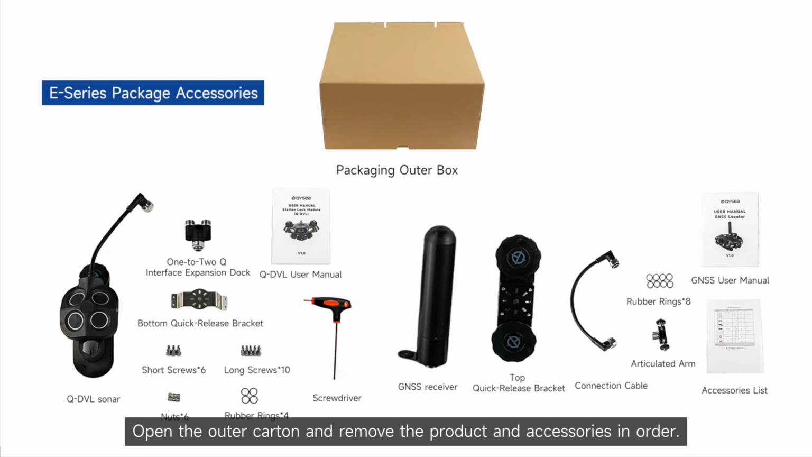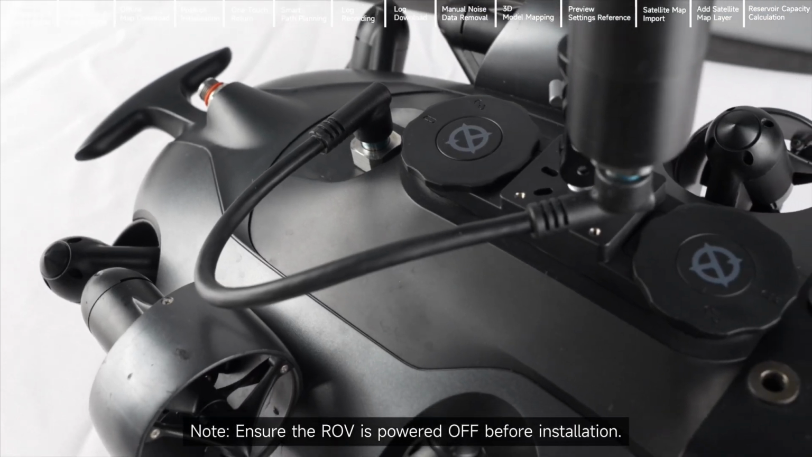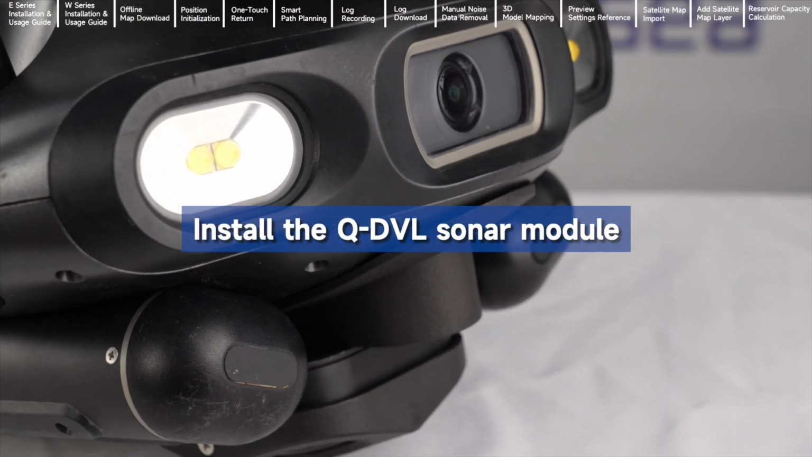Open the outer carton and remove the product and accessories in order. Note: ensure the ROV is powered off before installation. Install the QDVL sonar module.